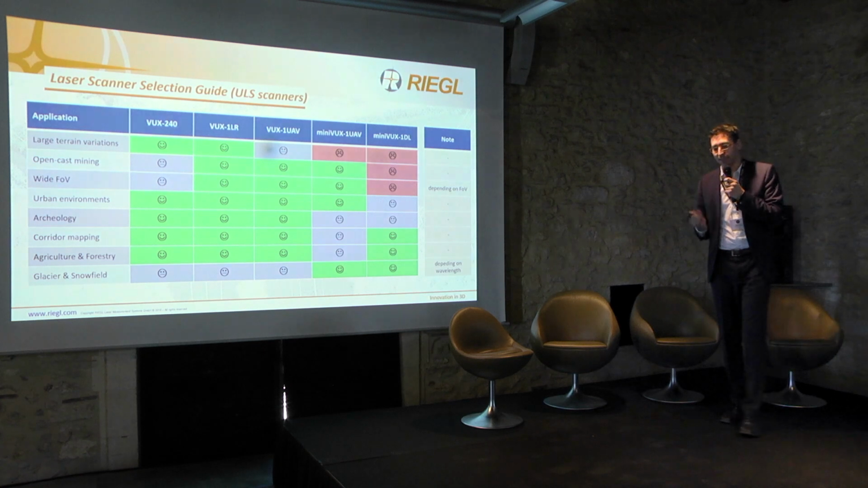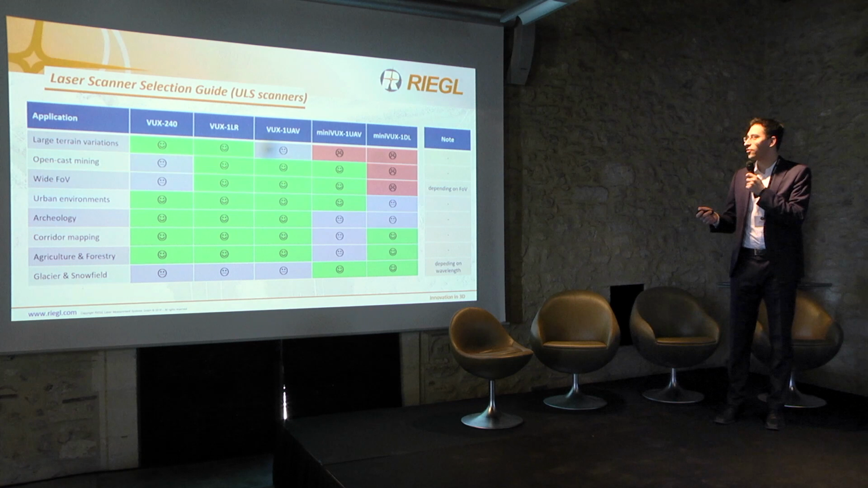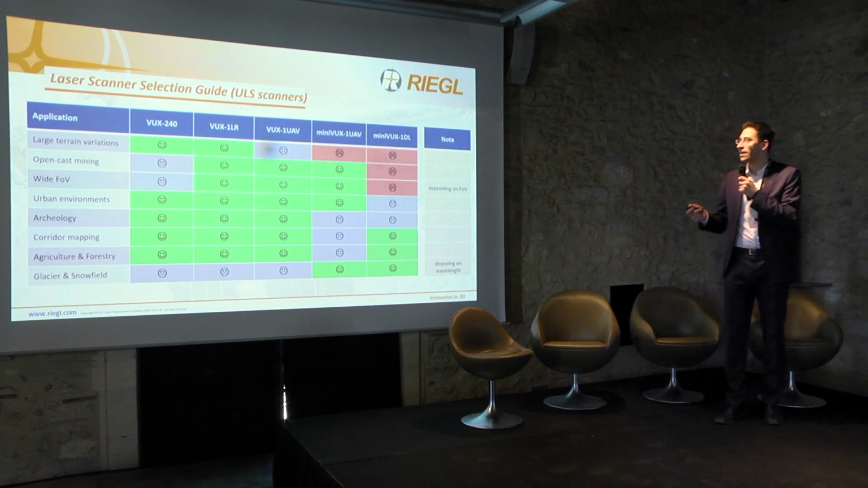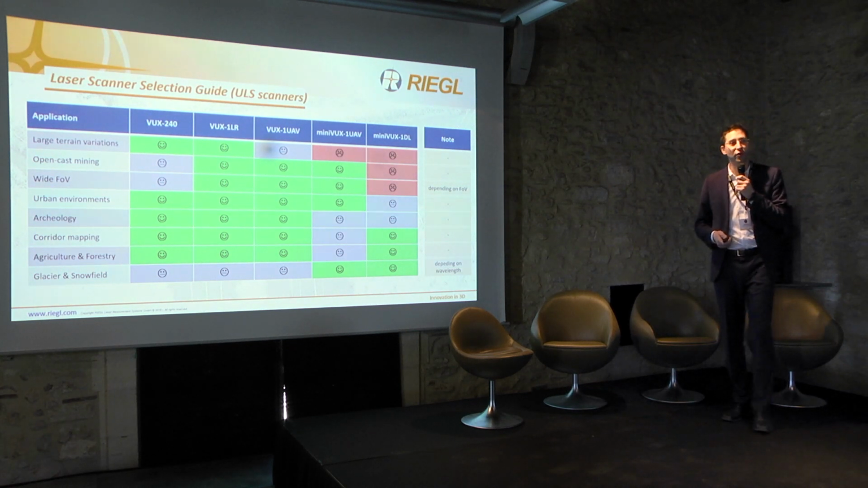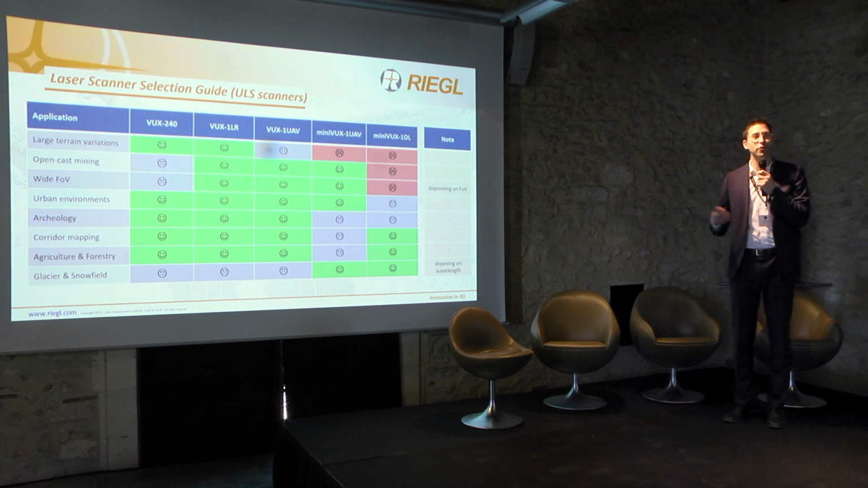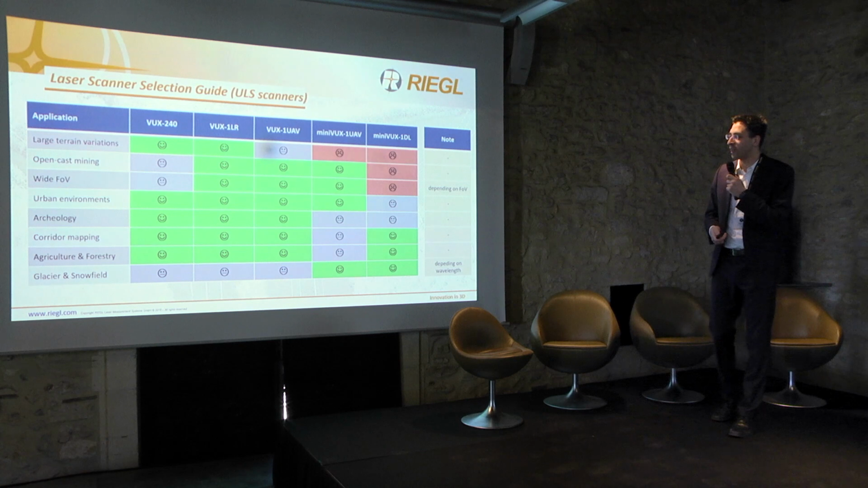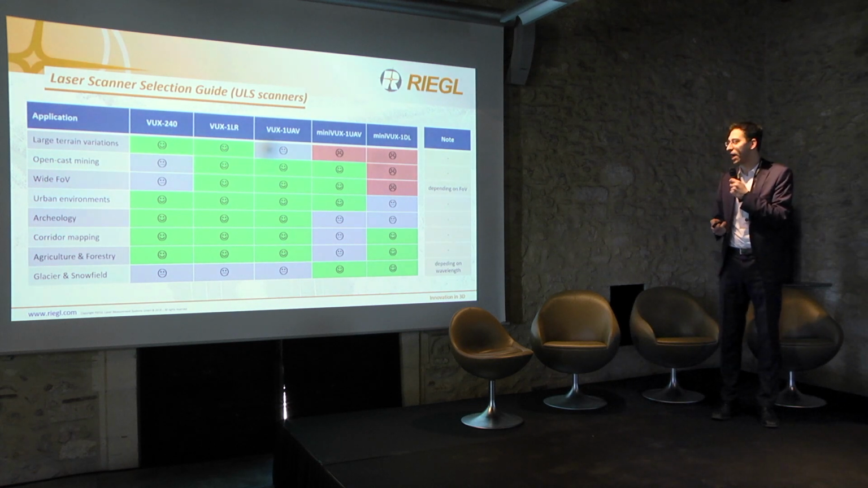So this is like a scanner selection guide we selected. As you can see, all sensors are not suitable for every application, especially if we're talking about glacier and snowfield mapping. When we're talking about the wavelengths, the MiniVUX series, so the UAV and the DL, operate on different wavelengths than the VUX-240 LR and UAV, and that's why it's also better. Even at the highest pulse repetition rate, you can get the maximum range out of it.